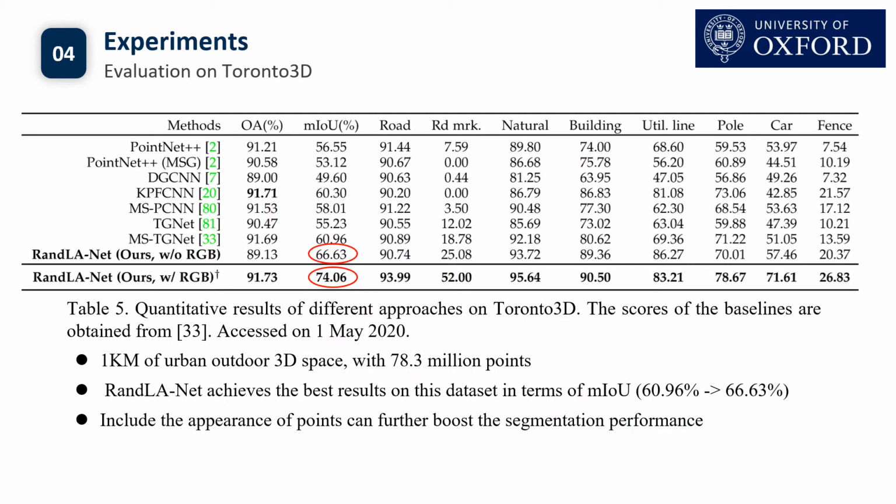We also show the results achieved by our RandLA-Net and other approaches on the Toronto 3D dataset. Note that only the 3D coordinates of each point are fed into the network for fair comparison. It can be seen that our RandLA-Net achieves the best results on this dataset in terms of mIOU, improving the previous state-of-the-art from 60.96% to 66.63%. We also noticed that road marking is the hardest to be recognized by all approaches. Primarily, this is because the pure geometric patterns of road marking cannot be easily distinguished from its neighborhood. Particularly, given only 3D coordinates of points, it is virtually impossible to differentiate the road marking and road.